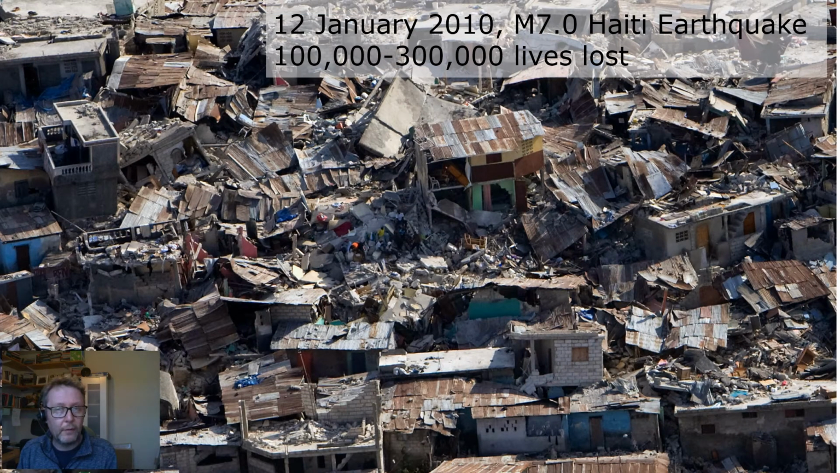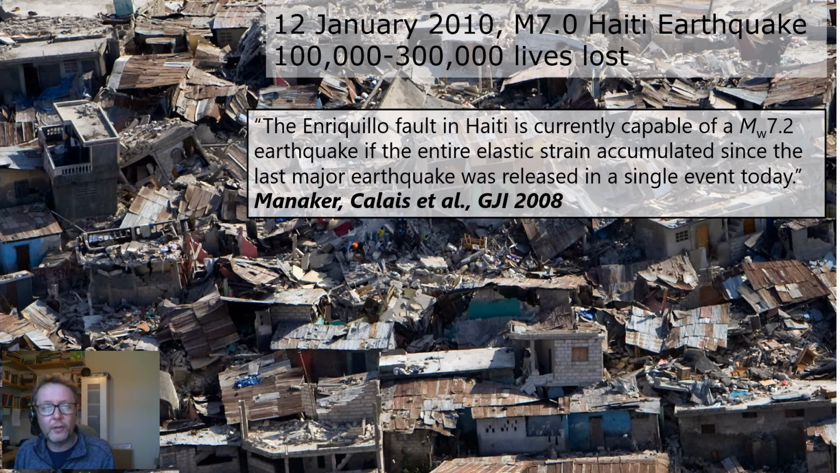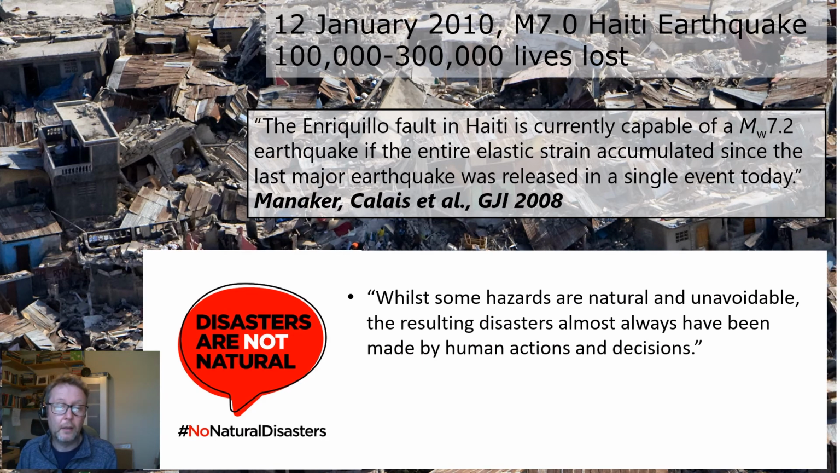I want to end the talk by really thinking on a bigger picture of what we're trying to achieve here. So in Haiti, something like 100,000, maybe as many as 300,000 people lost their lives. But actually we knew, so the scientific community knew about the risk there. We knew that there could be a big earthquake. And so I like the slogan of the No Natural Disasters Organization, that while some hazards are natural and unavoidable, the resulting disasters almost always have been made by human actions and decisions.